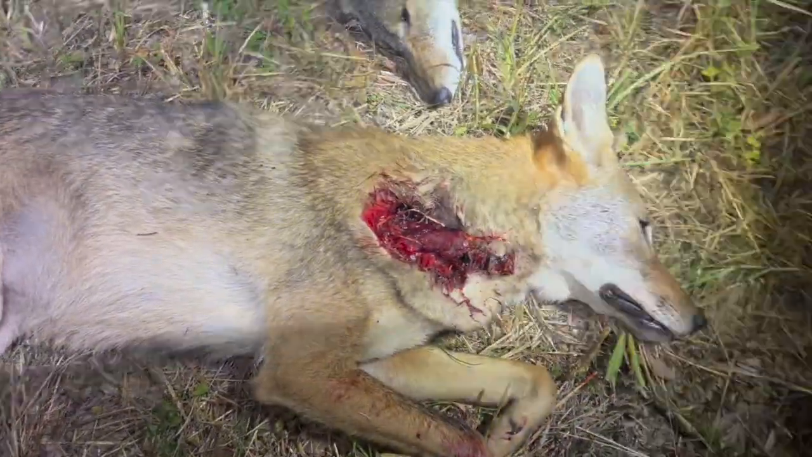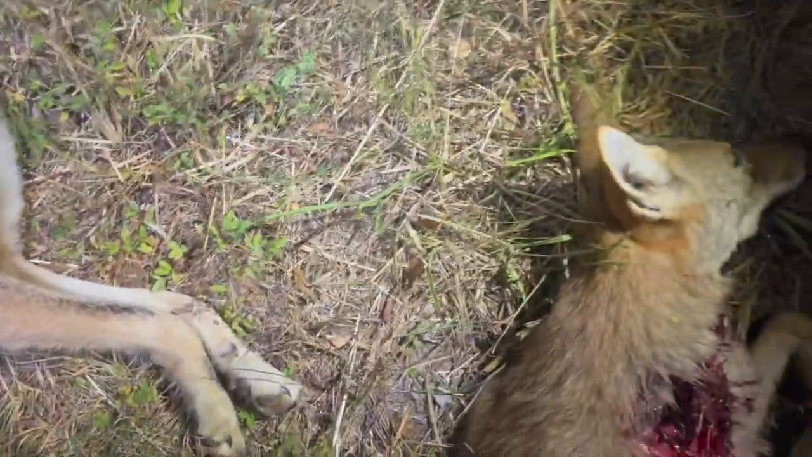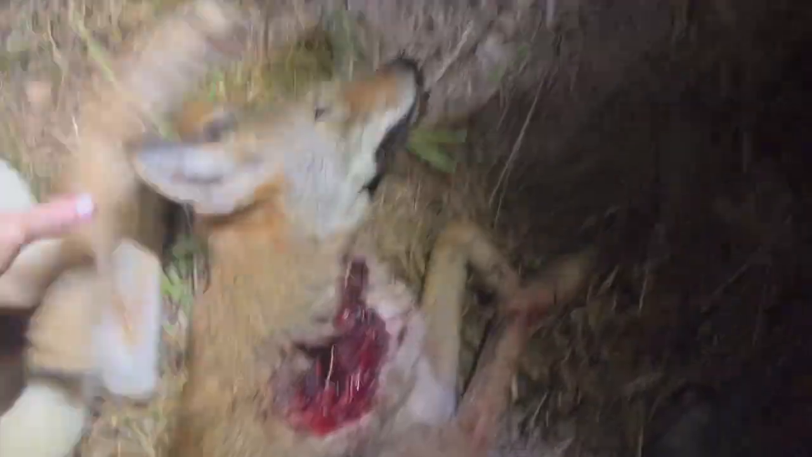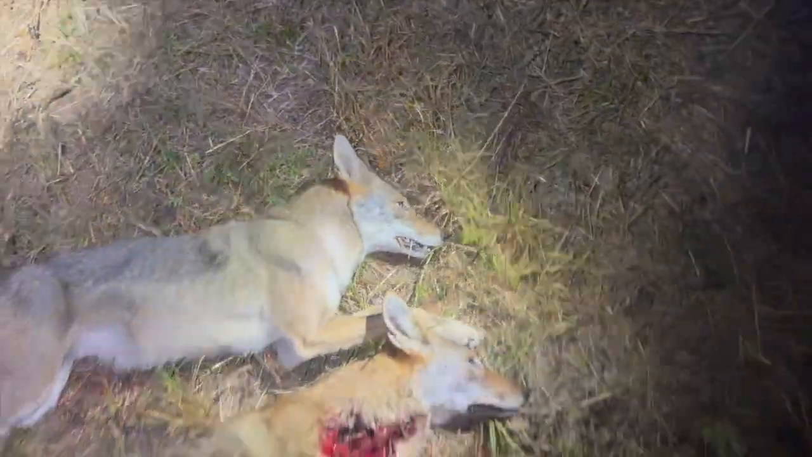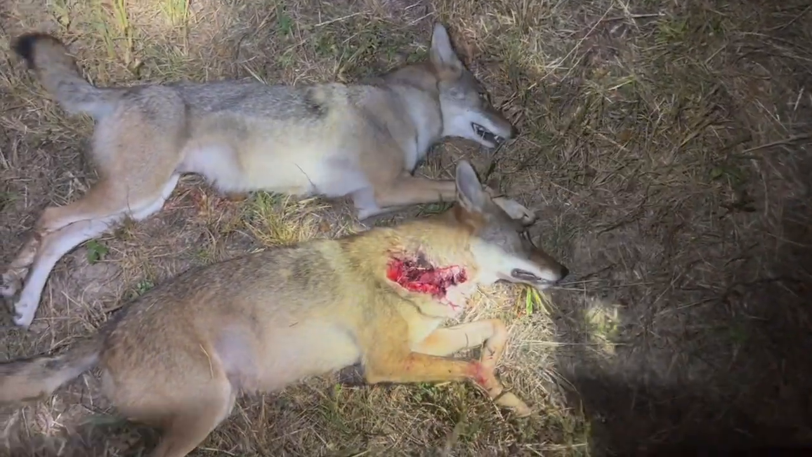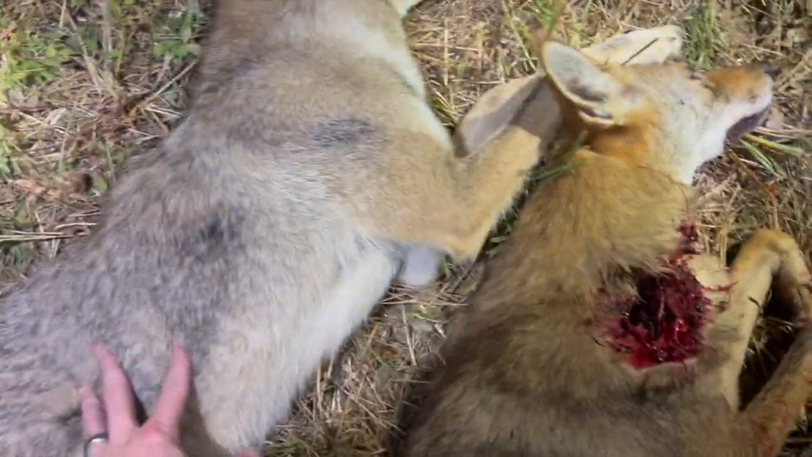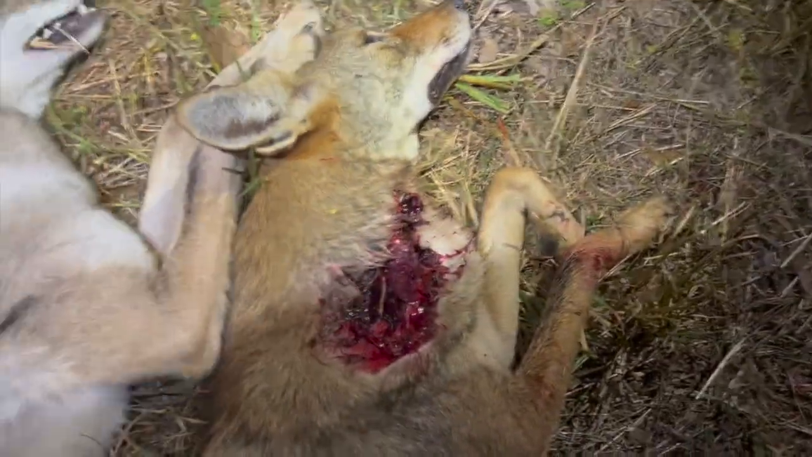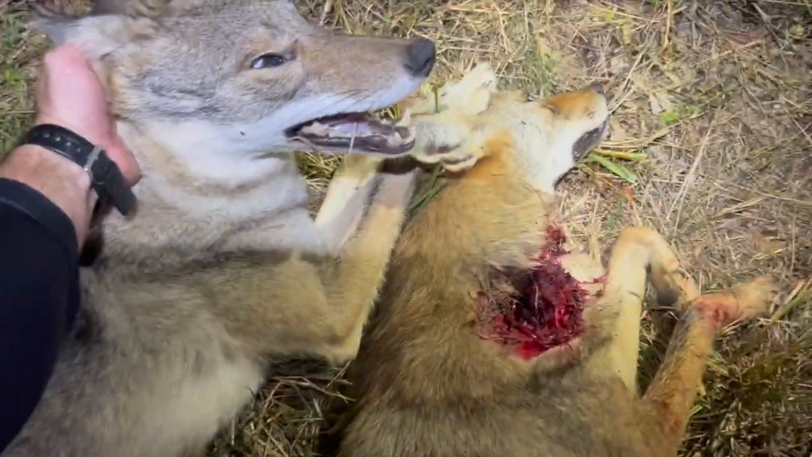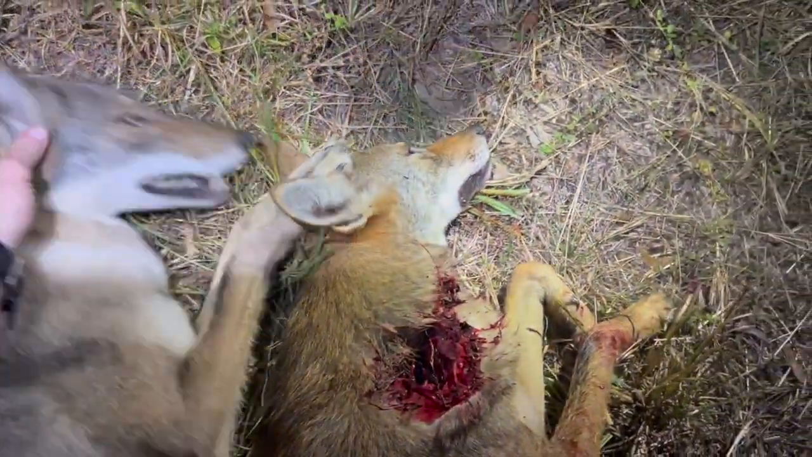Oh yeah. I can't tell where it hit mine. I mean, she was straight facing. Oh yeah. I mean, right there was pretty. That's a pretty dog. Look how white that dog is compared to that one. It's a beautiful dog. It's almost got like a bunch of gray in it. I mean, just two big dogs, man. You gotta love it.